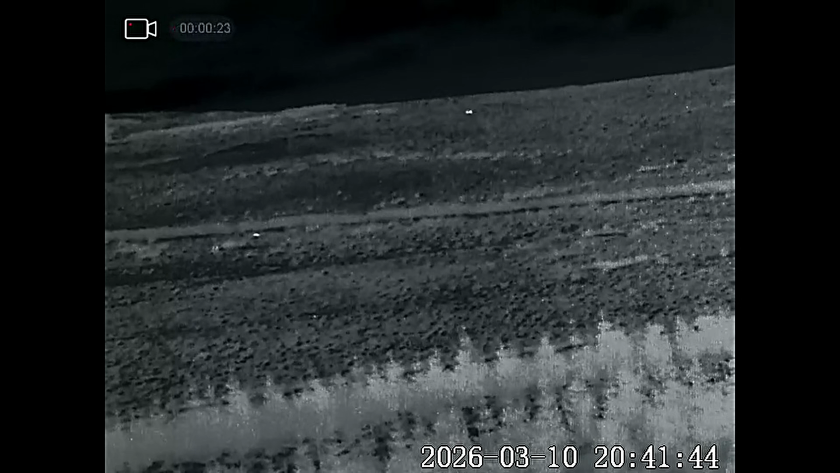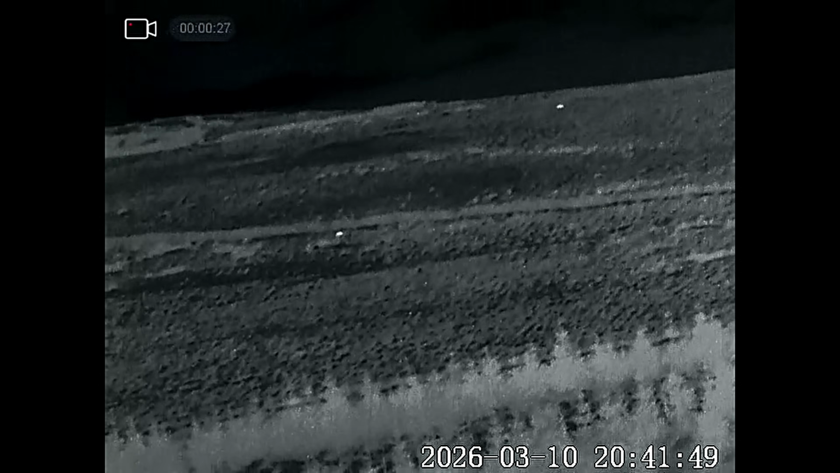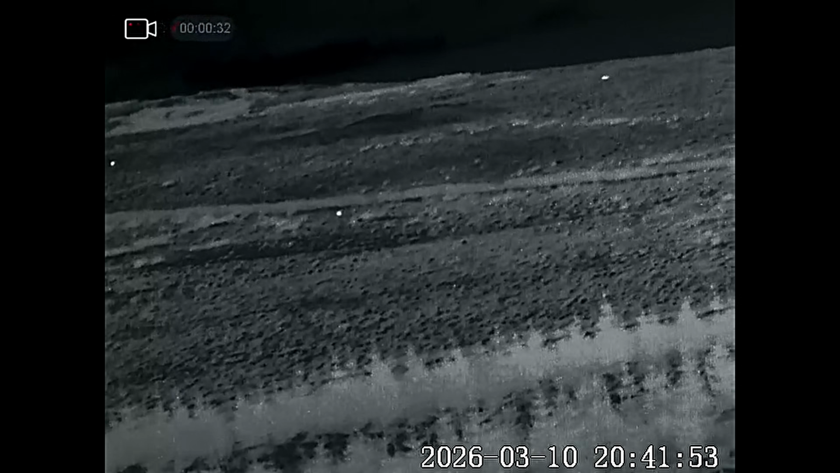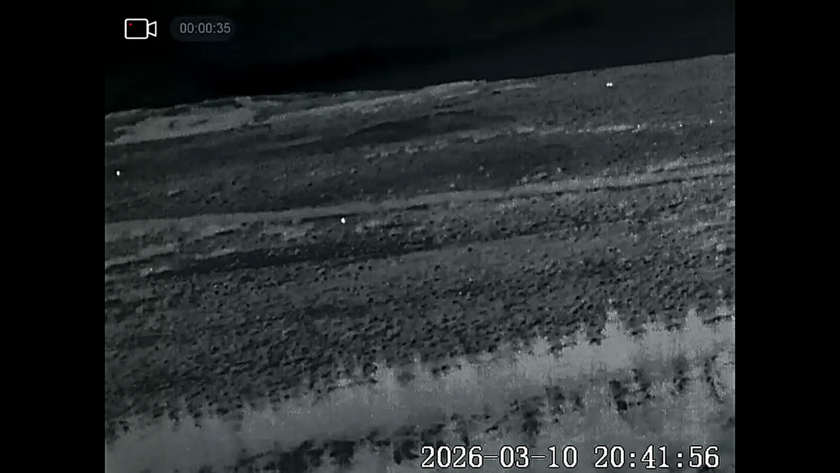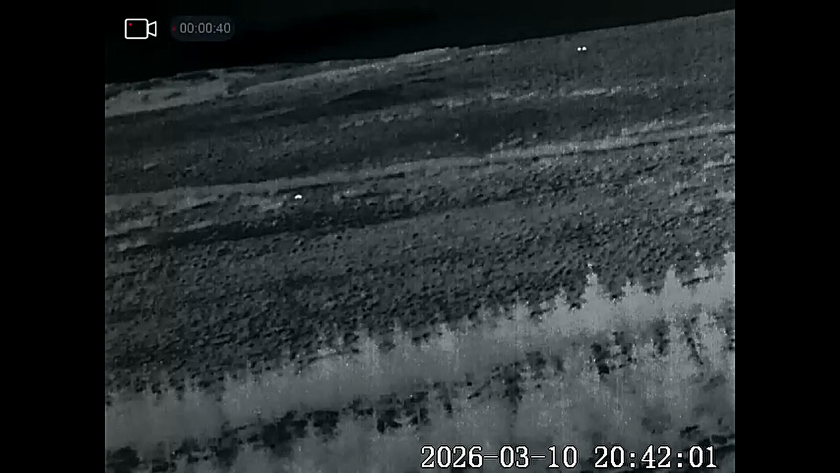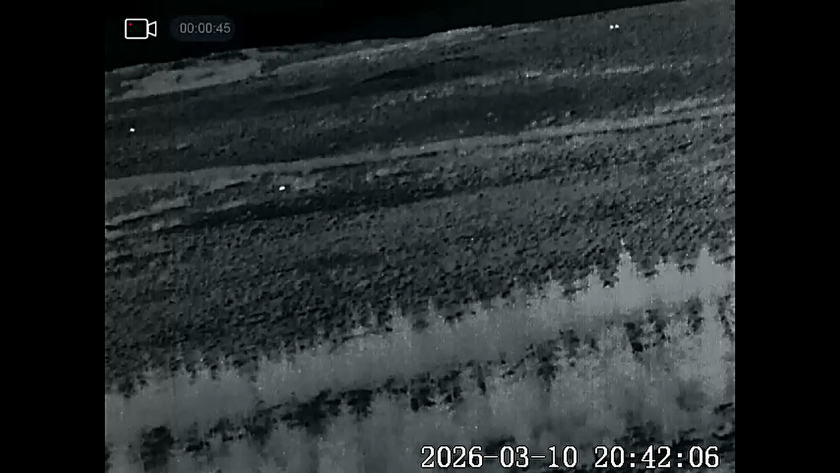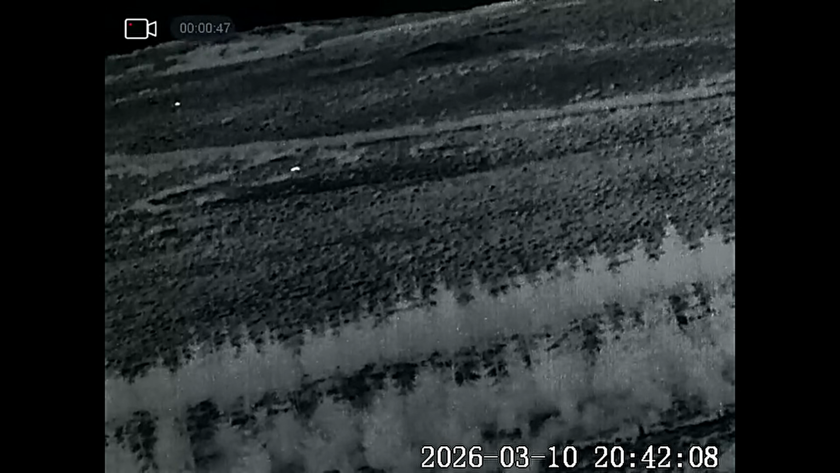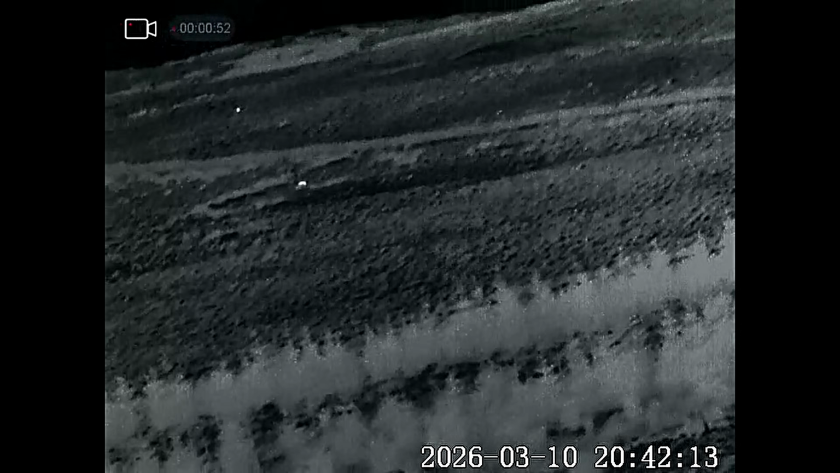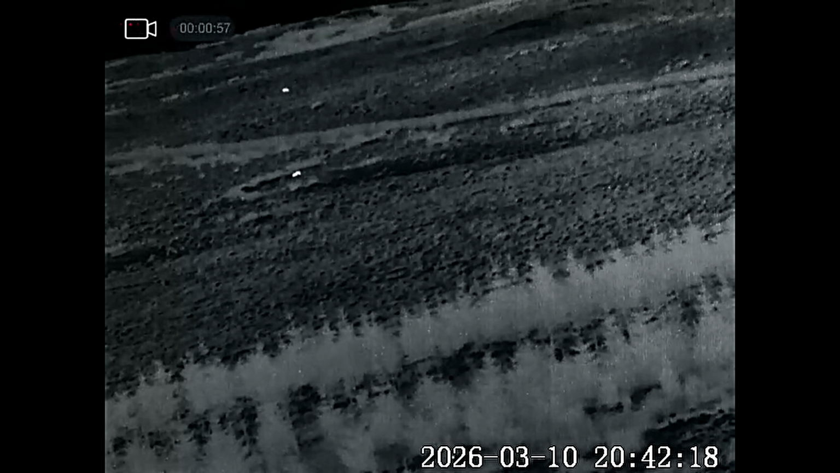It's absolutely ridiculous that the government have protected these, because they cause as much damage, if not more, than what foxes do. And yet we can control the foxes, but we're not allowed to control the badgers. I think at least we should have some sort of open season where we can actually control these animals. I mean, I like to see badgers just like anyone else does, but in moderation, like everything else. And these animals absolutely decimate any ground nesting birds and their eggs.